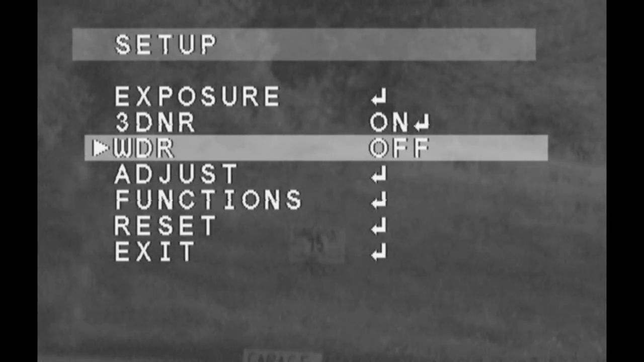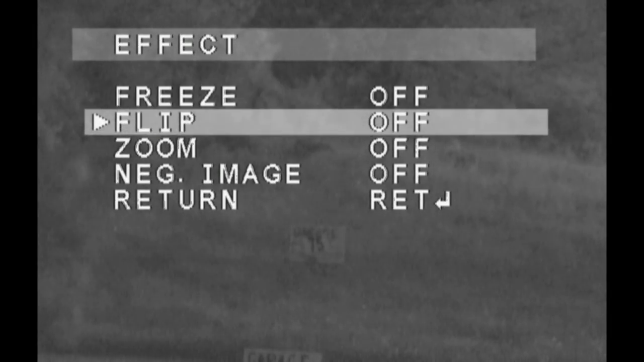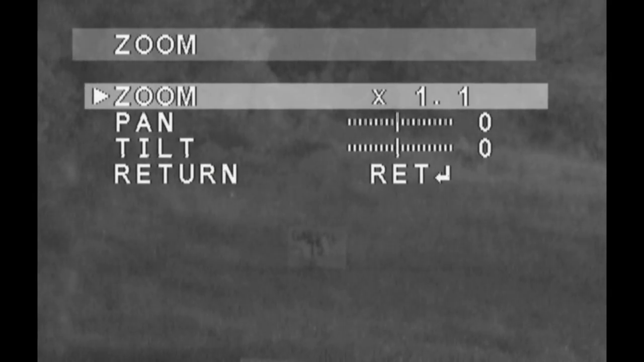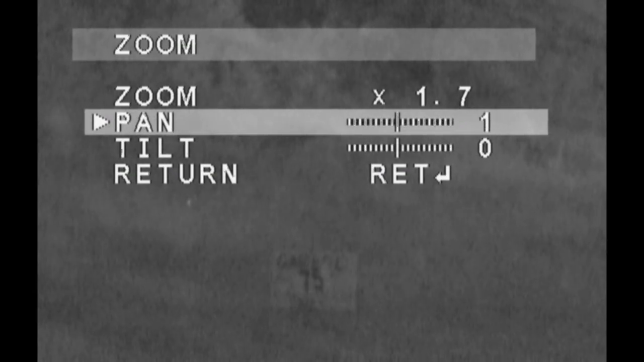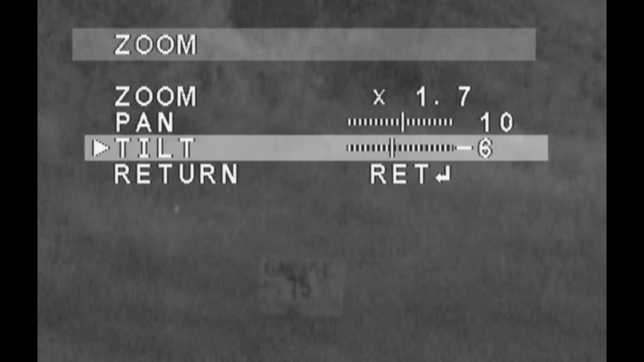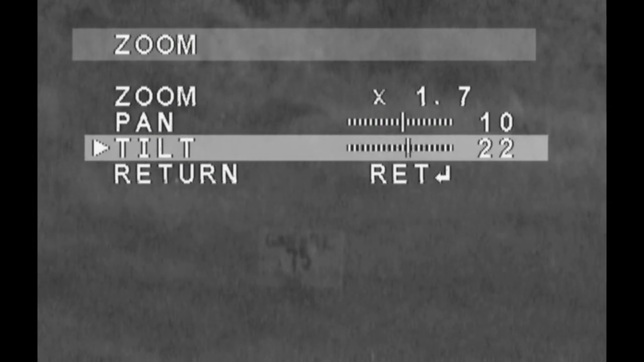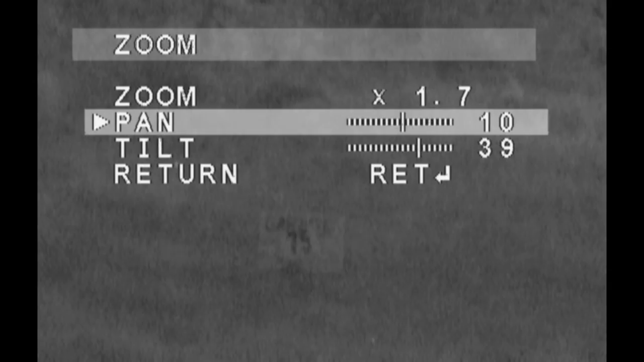Okay, so we can go in here to functions, effects, and we can zoom. And from what I have figured, you can also pan, tilt, so you can get to the area that you want to zoom at. We're going to continue to zoom on the 75-yard sign, which is really more like 85 yards from us right now.